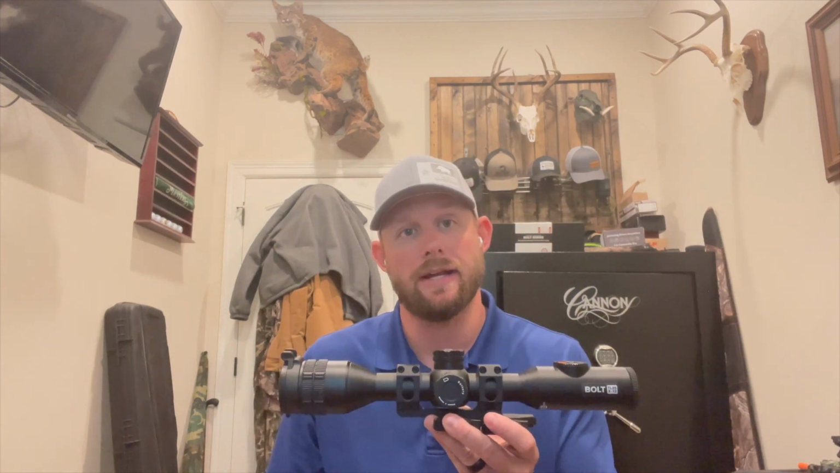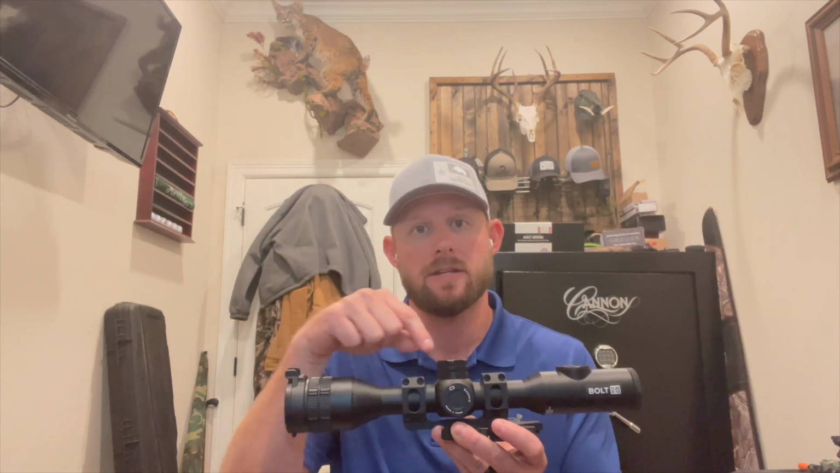Another thing that I really like about this scope particularly is it has an internal battery and it has the option for an external battery. That's important to me because I hunt every night and I do a lot of night hunting. I do like hunting tournaments. So some nights I hunt for a few hours, some nights I hunt all night from dusk to dawn. This scope right here allows me to do that.